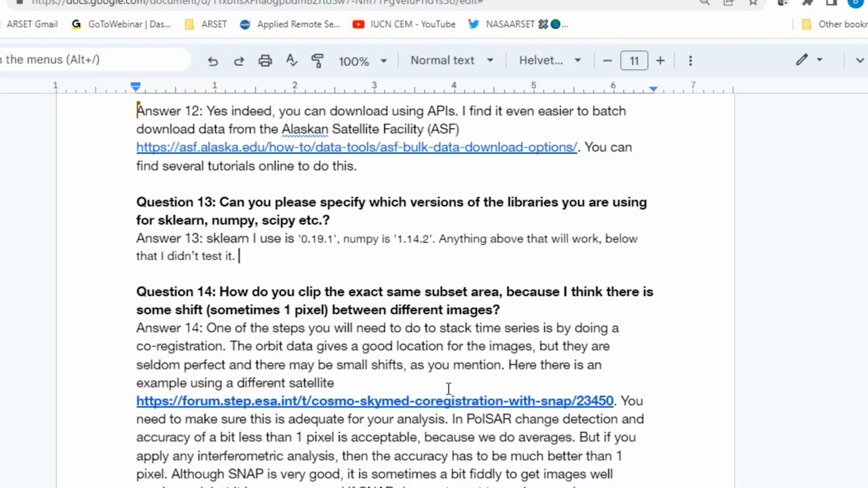Question 14, how do you clip the exact same subset area? Because I think there is some shift, sometimes up to 1 pixel, between different images. Yes, this is a very good point. To create this stack of images, you need to do some co-registration. If you just geocode the images, even if you use the precise orbits of Sentinel-1, you may still have a little bit of a shift. It's not perfect. A pixel is something that you can easily have.